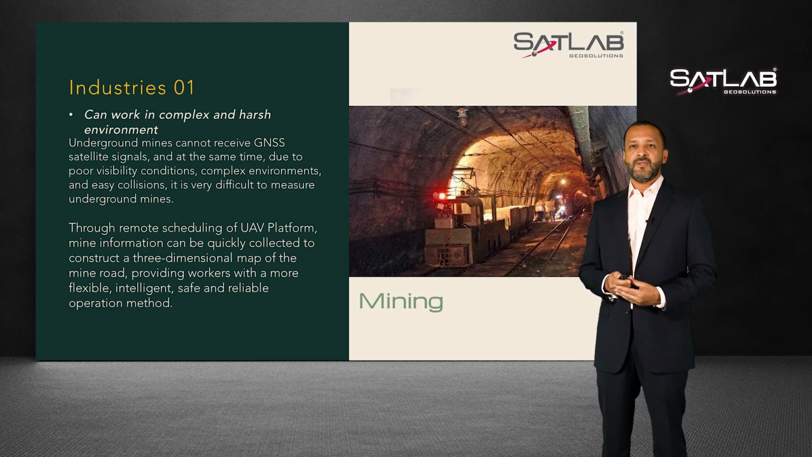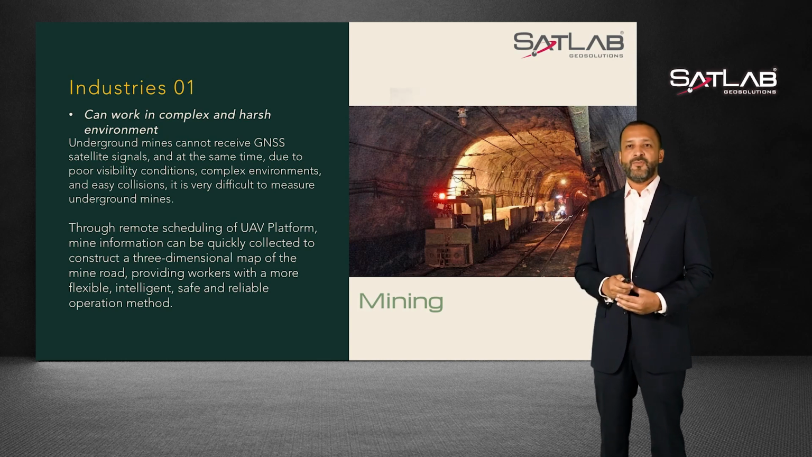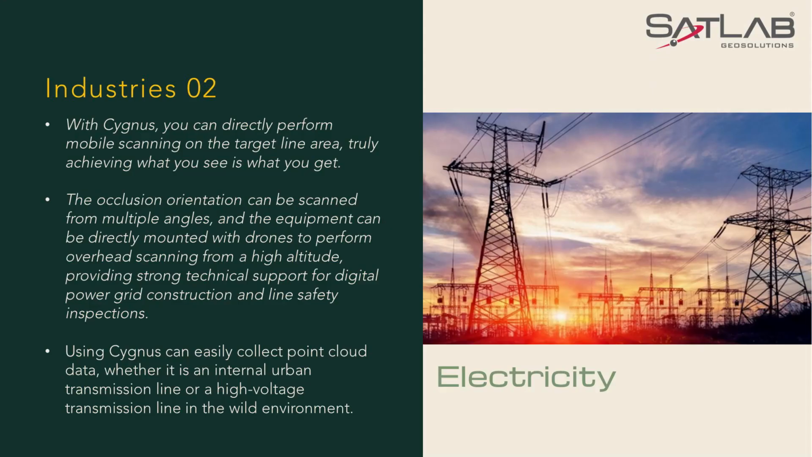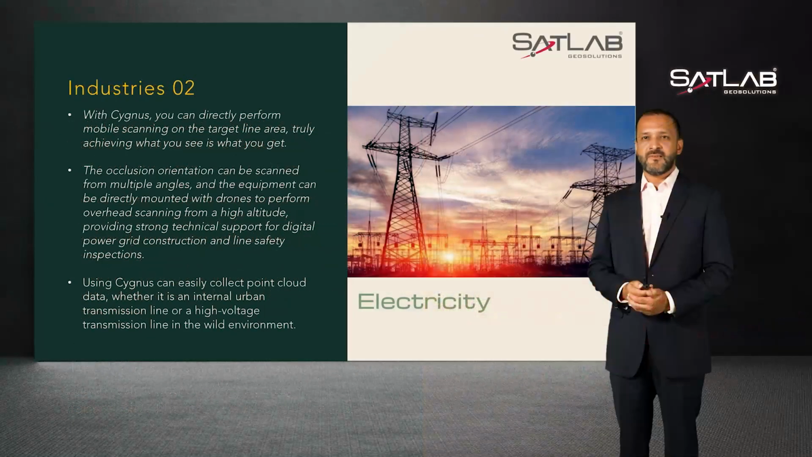Through remote scheduling of UAV platforms and on foot, mine information can be quickly collected to construct a 3D map of a mine and its passages, providing workers with more flexible, intelligent, safe, and reliable operation methods. For electricity, transmission lines are distributed in vast areas with complex environments and large differences. Ensuring the safe and stable operation of transmission lines is the long-term goal for all asset owners and operators.